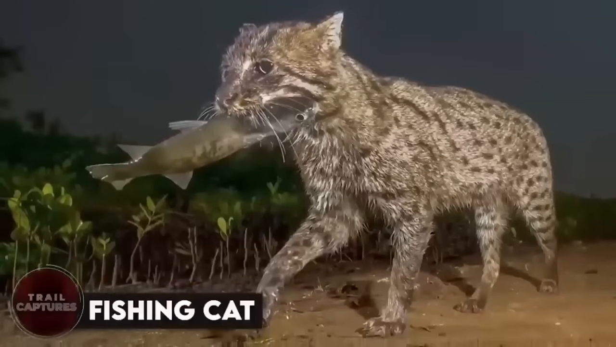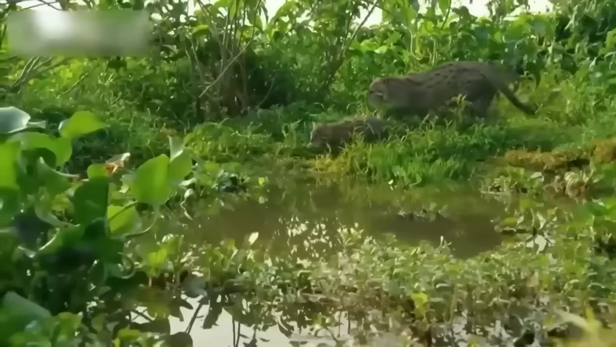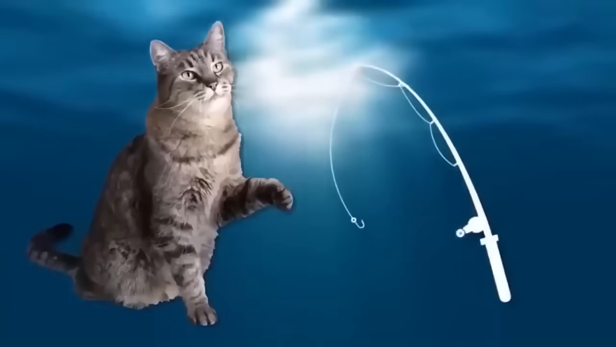Fishing cat. Have you ever heard of a fishing cat? No, it's not a cat that likes to go fishing with a rod and reel.